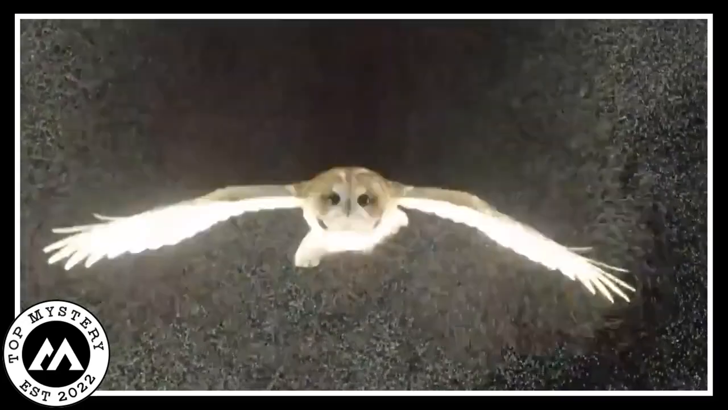Scientists gathered to watch it. They weren't just watching an owl fly, they were learning the secrets of how things fly. It was as if the owl had the answers to the most important questions about how flight works.